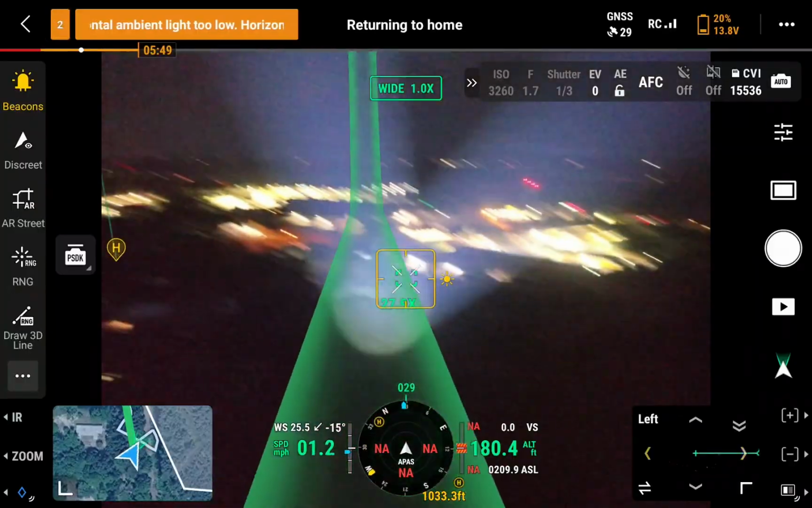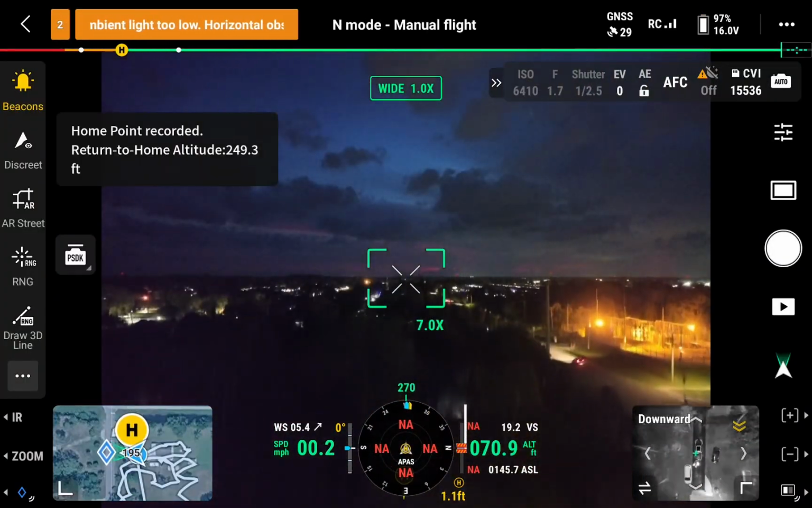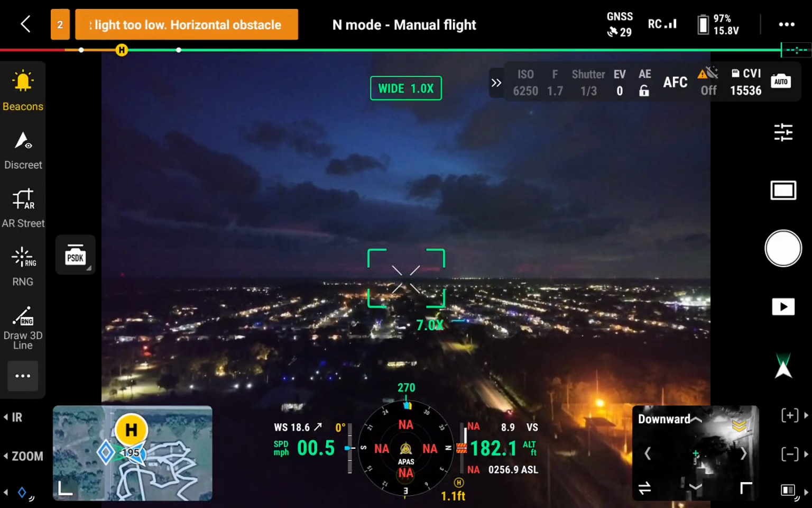I had to go back for a battery change. But something kept pulling me back to that original sighting, so I repositioned the drone and came back for a second look from a different angle.